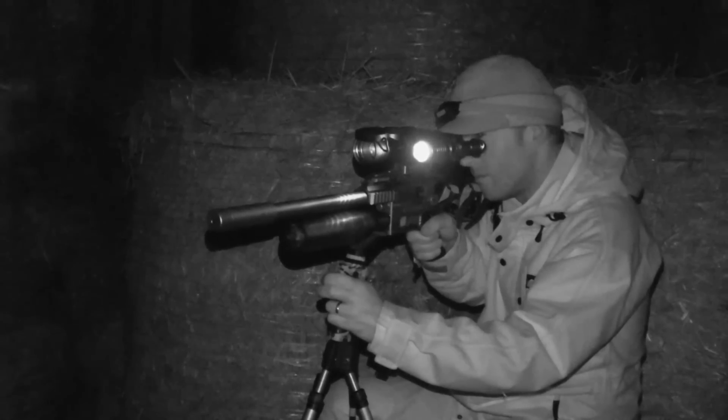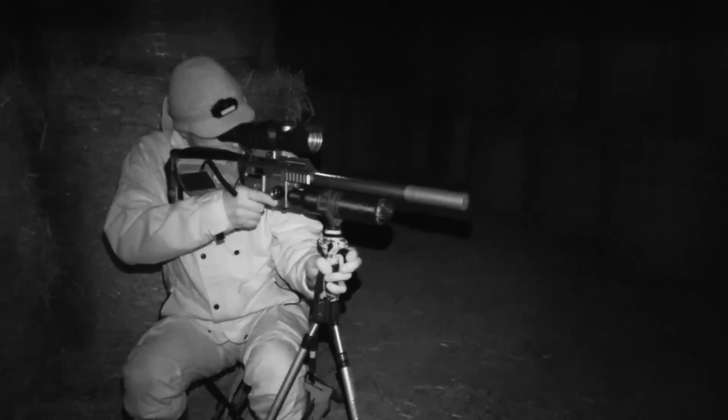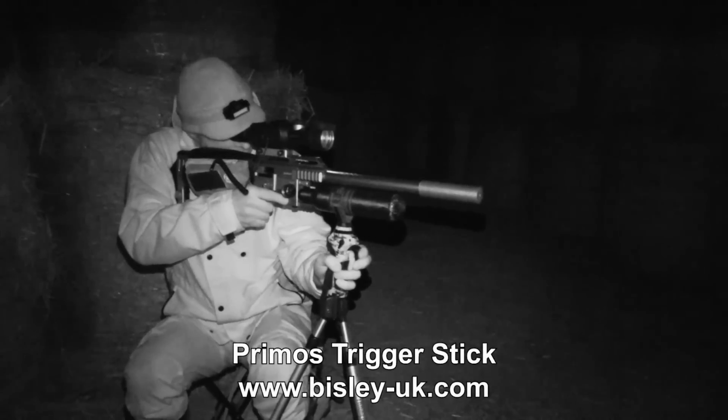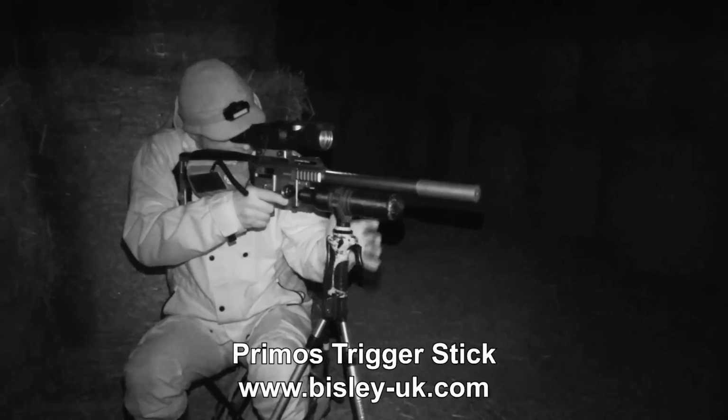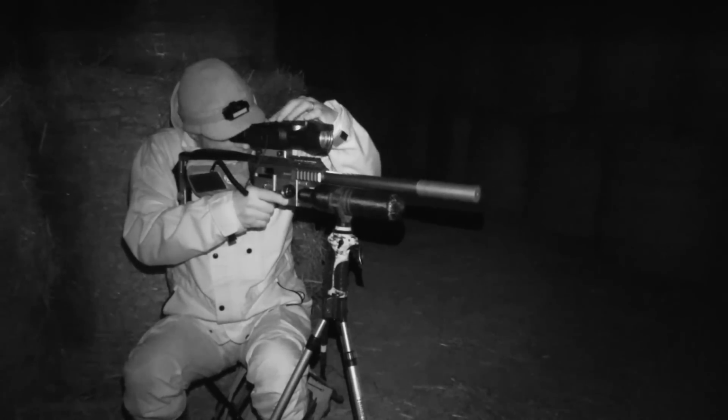A nice thing about shooting rats from a static position is that it enables you to make yourself comfortable and shoot from the support of sticks. That added support really helps to keep shots on target when you're using heavy night vision gear.